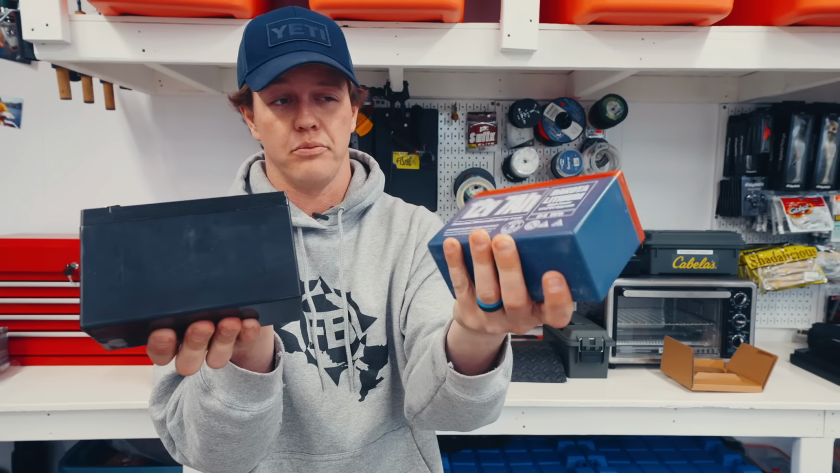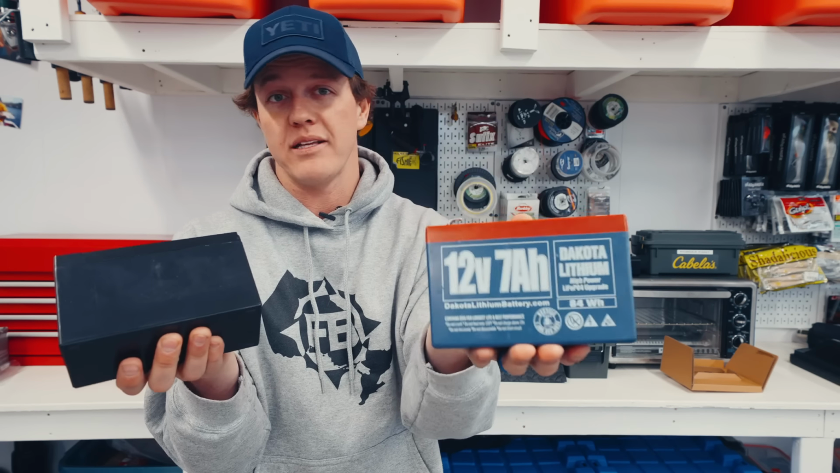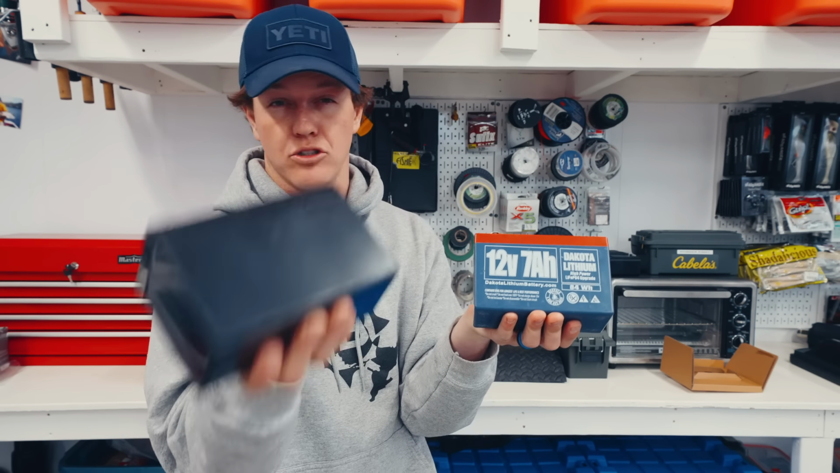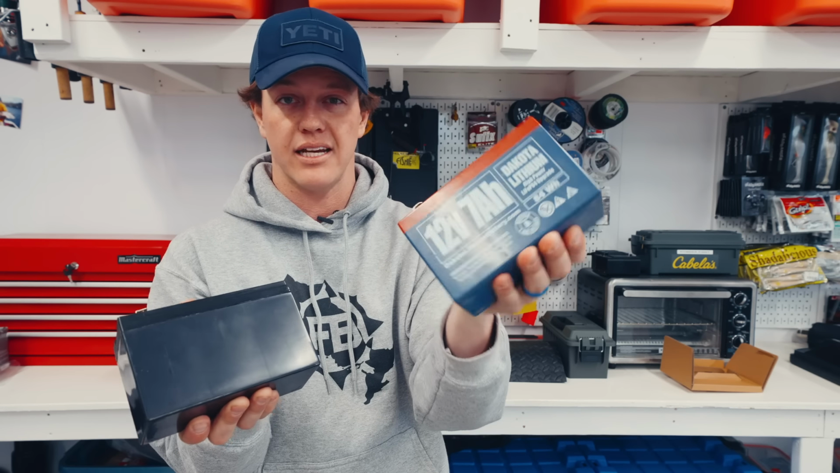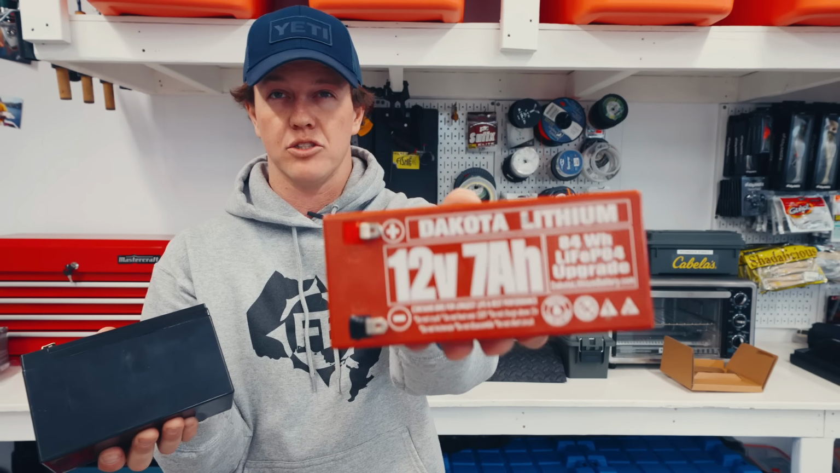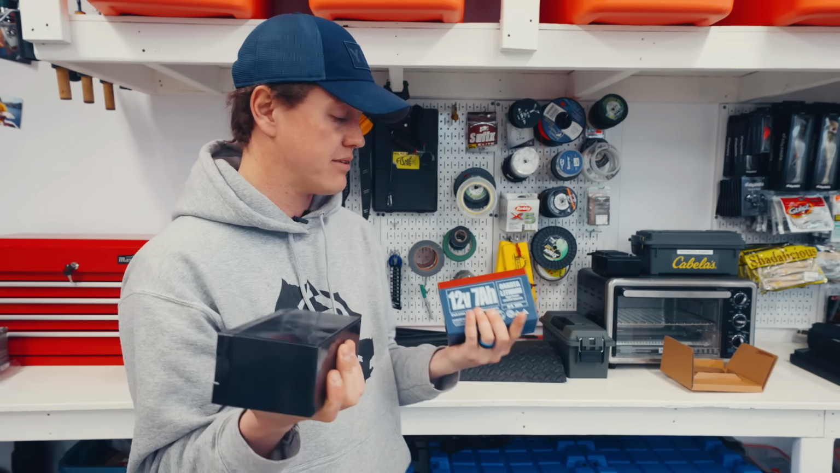Dakota Lithium, you've heard me talk about swapping them out in all my electronics. These are more expensive. It's an investment. This lead acid, you're looking at about 20 bucks Canadian. I think this one you're looking at like 80 or 90 bucks Canadian. This is the 7 amp hour. This one is 2 pounds, 2 ounces. This one, double that weight, 3 times that weight. I'm not sure, it's pretty heavy.